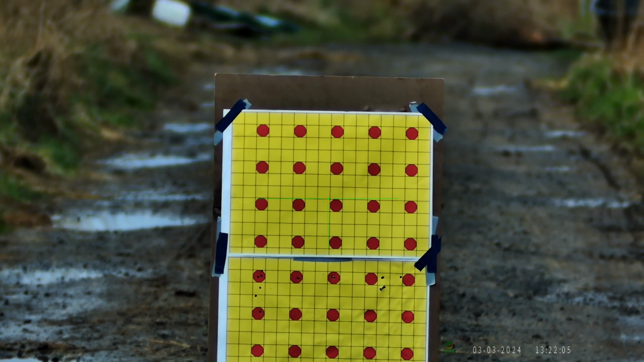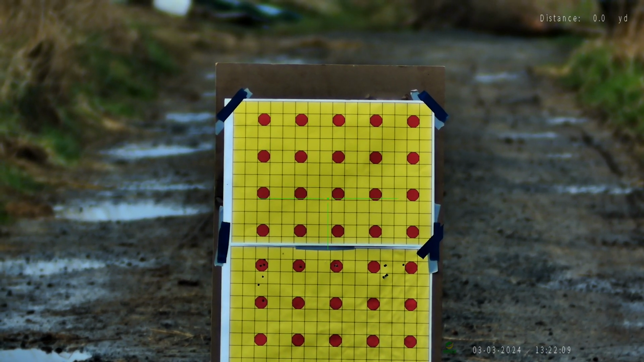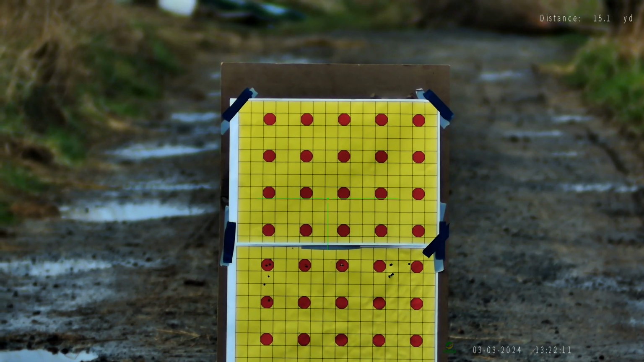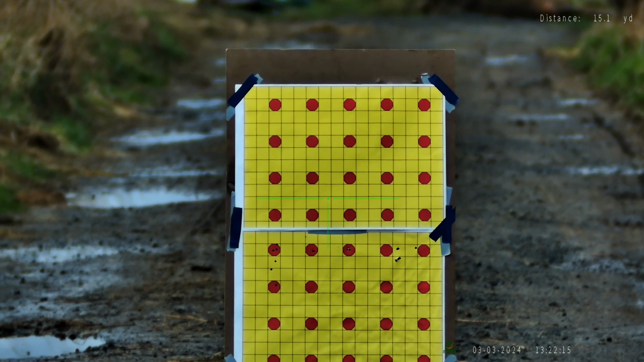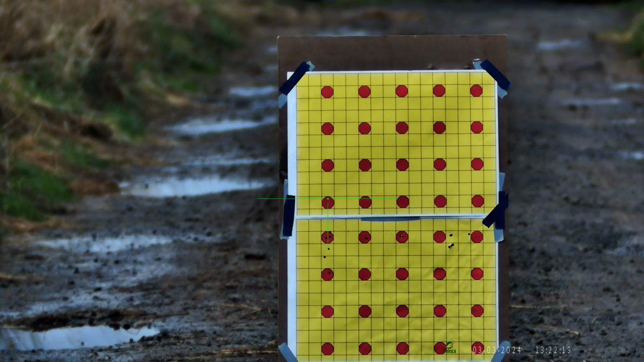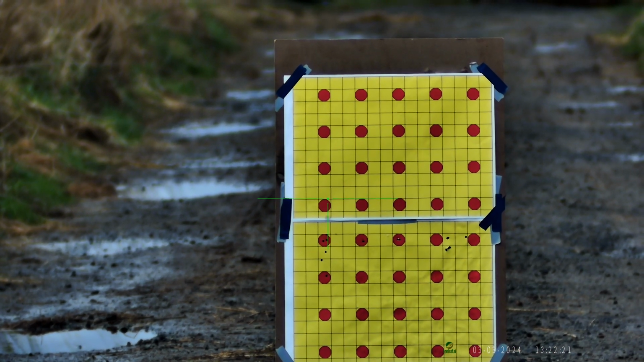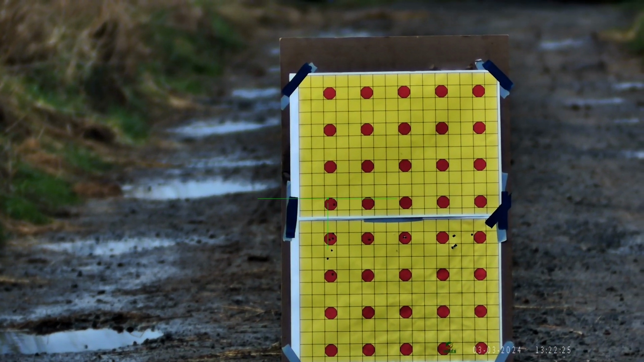And what I'll do now, I'll range, and this is at 15 yards, sorry. So you can see it's moved it a little bit down. So what I'm going to do now is I'll take my first shot, and then I'll put another one in.